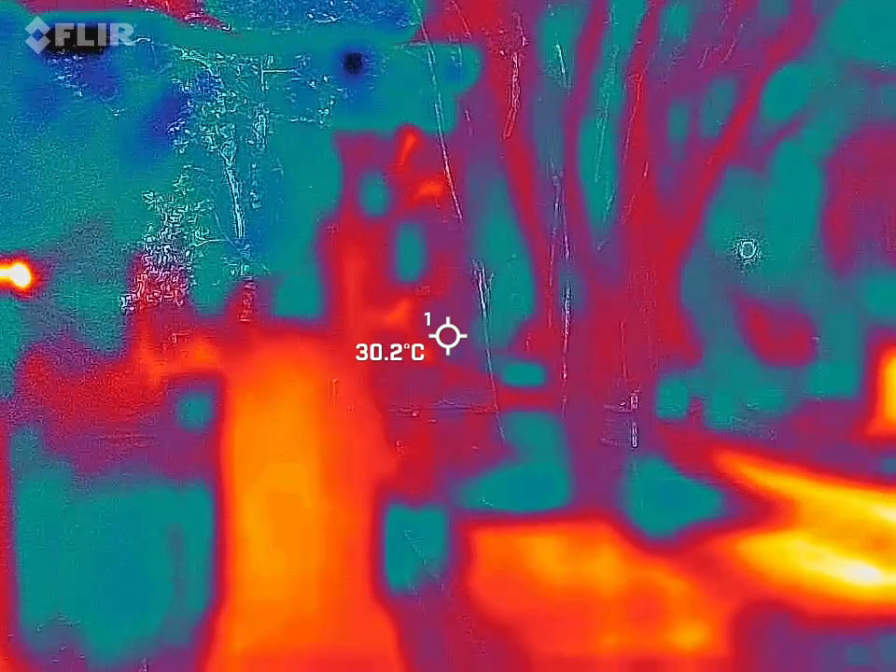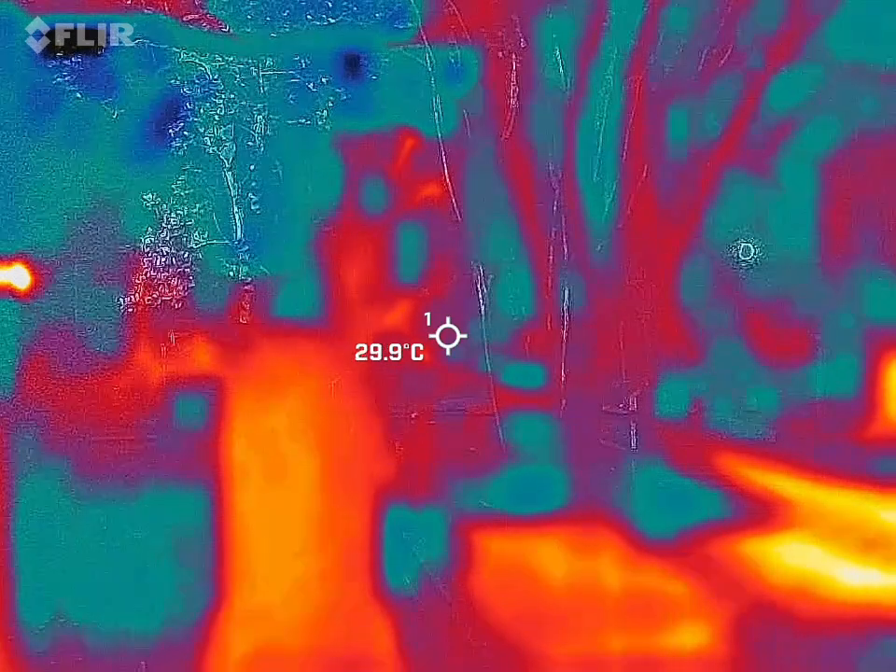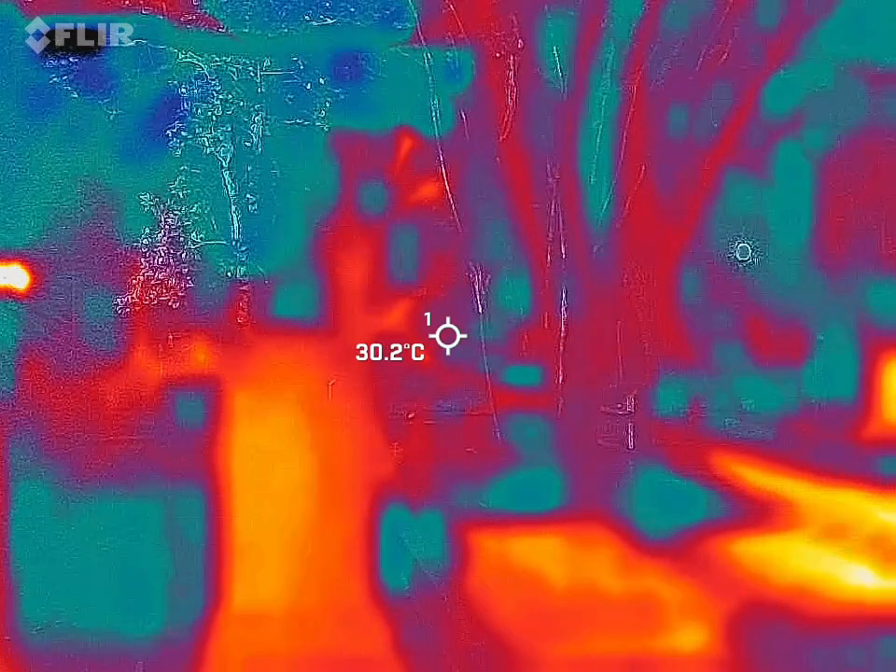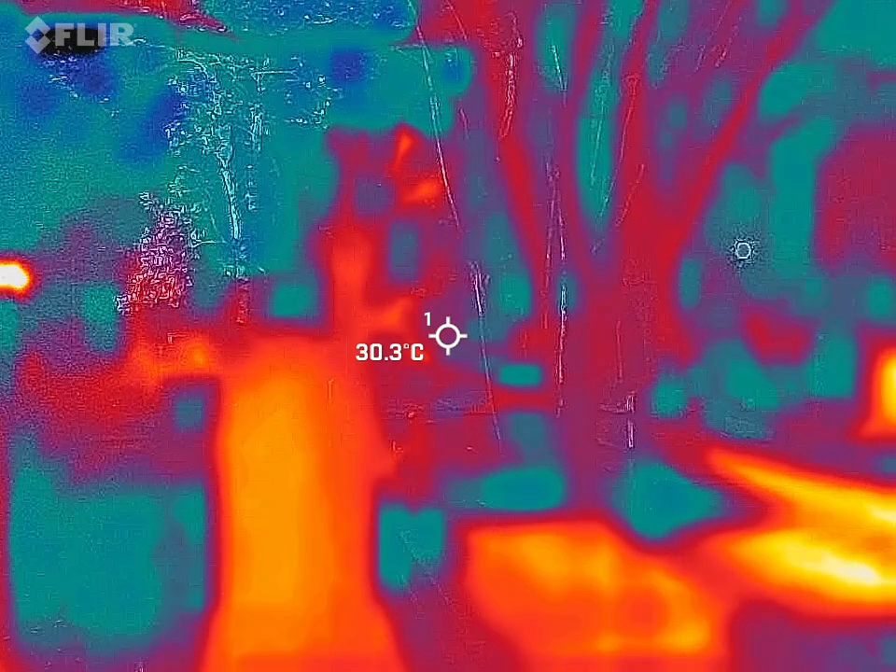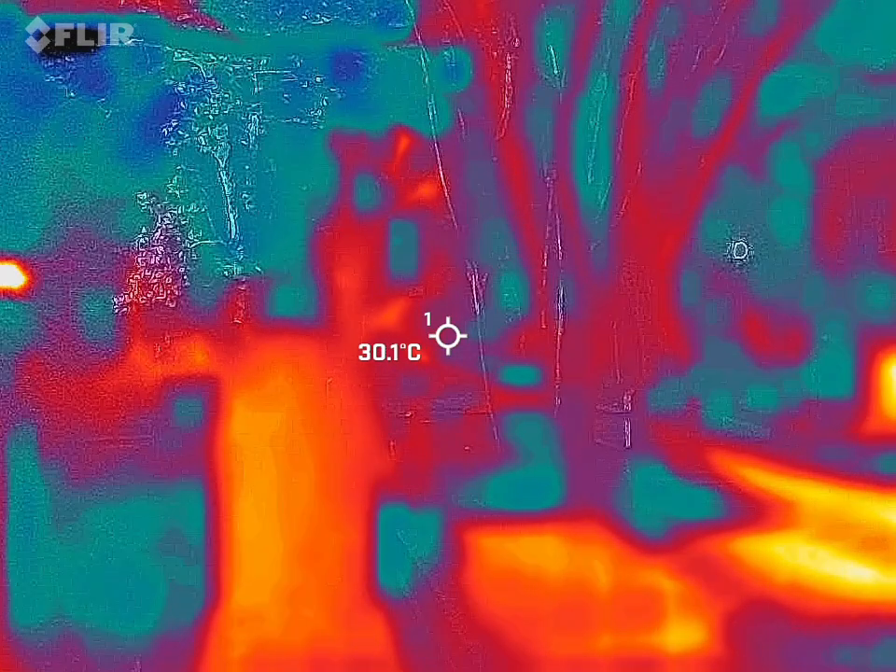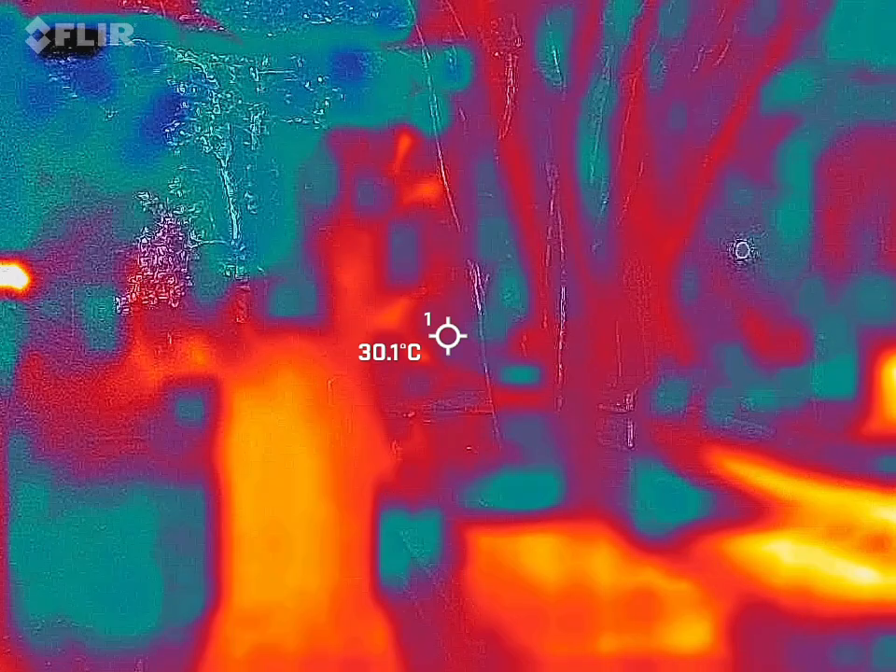Foliage and garden, foliage. That is the most steady thermal I've ever seen. Right here, 20.1. 20.1? Yeah. Nice. Standing here, then it just jumps to 0 again. Okay, that's what you want.